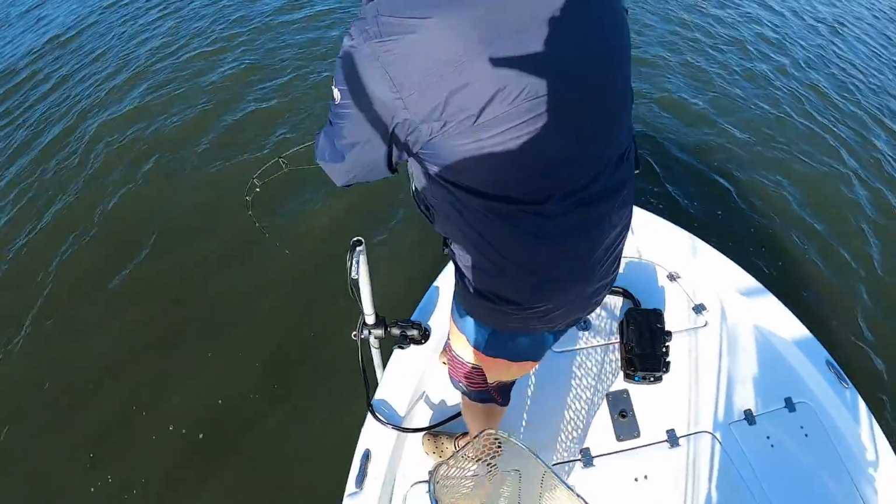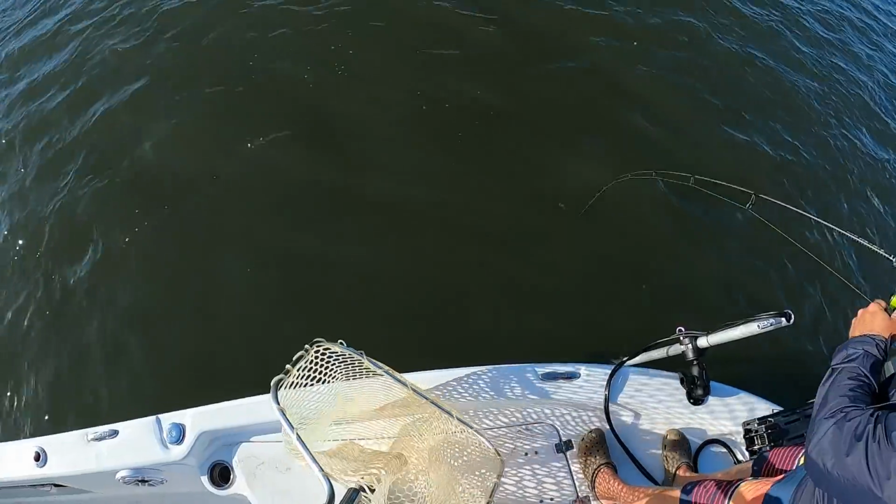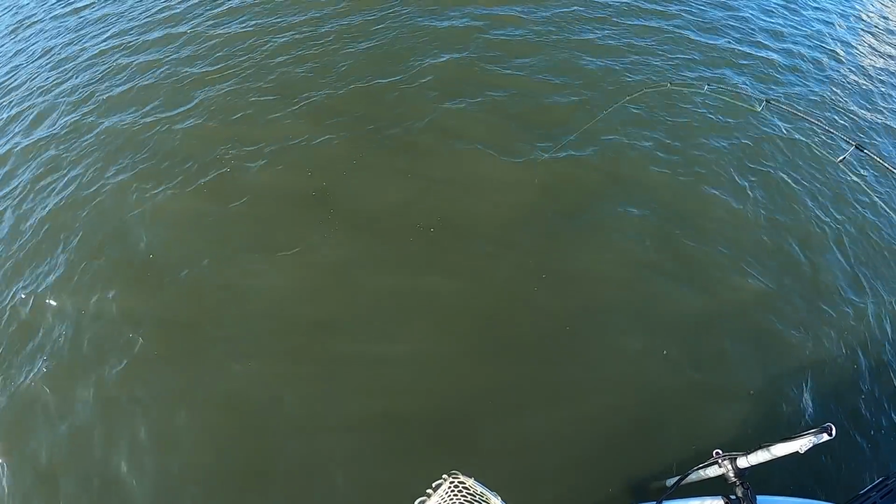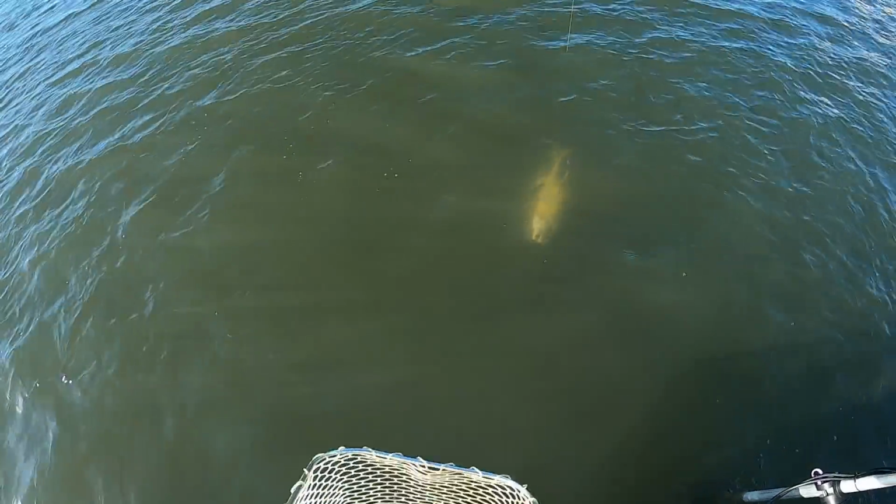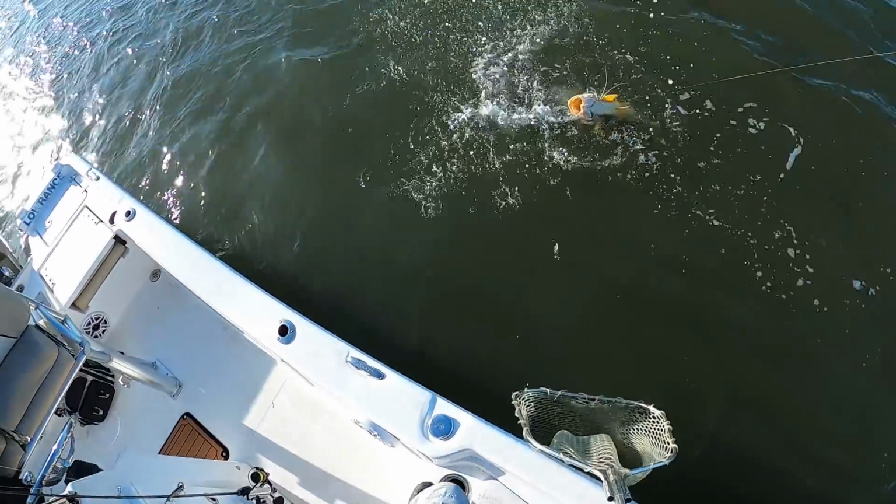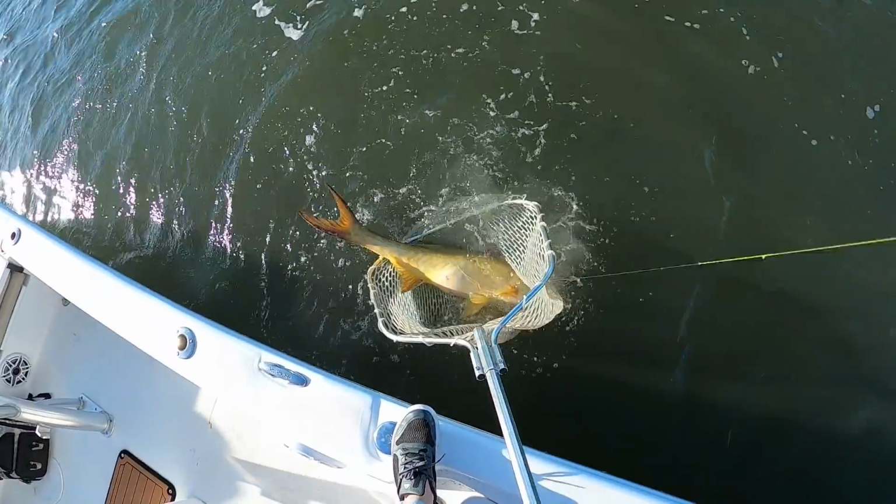And we've marked a heap of fish already this morning. Now I'm not sure what sort of footage we're going to get out of the cameras that we've been using so far, because we've had a bit of an issue, but that's the target species right there, and that's a cracking example of one too, mate. There's not a bad fish. You might roll him in the net just there.